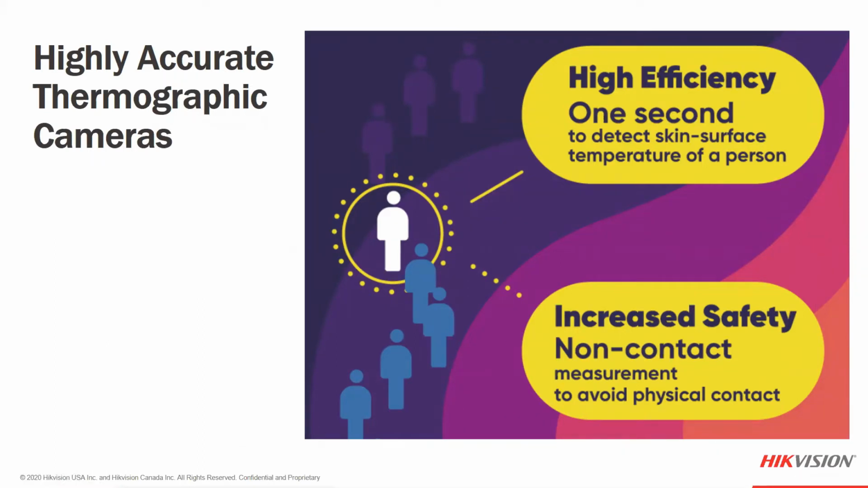As we go through this, we do have several different options for thermographic cameras. They come in different sizes, both bullets and turrets, as well as a couple of handheld models. We have also added some additional products that include a temperature screening terminal, as well as a metal detector with a thermographic camera on top.